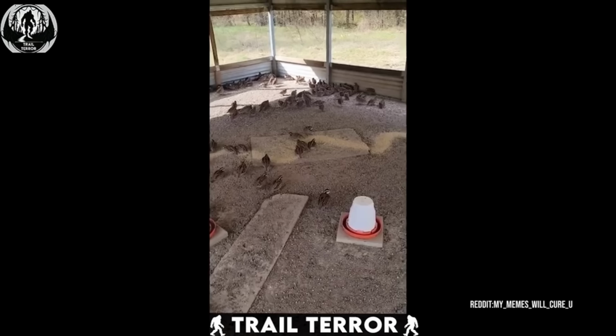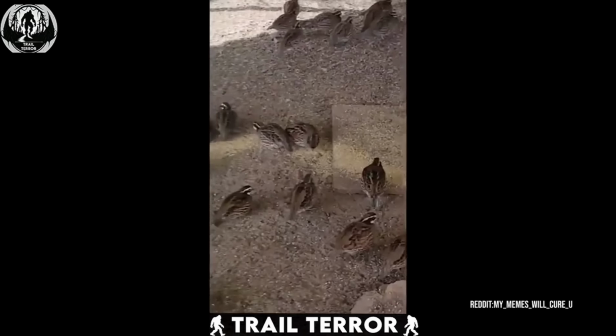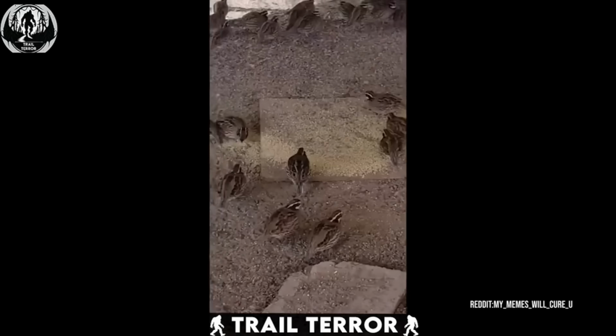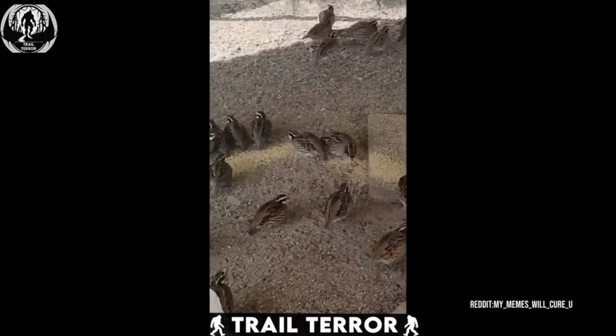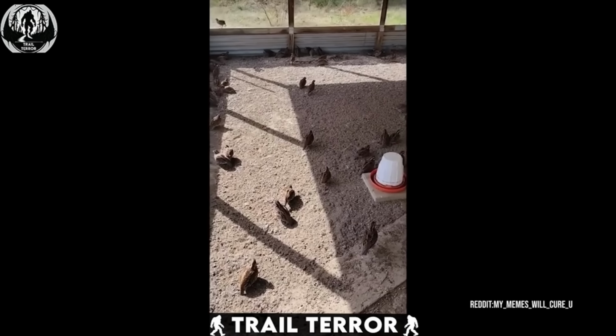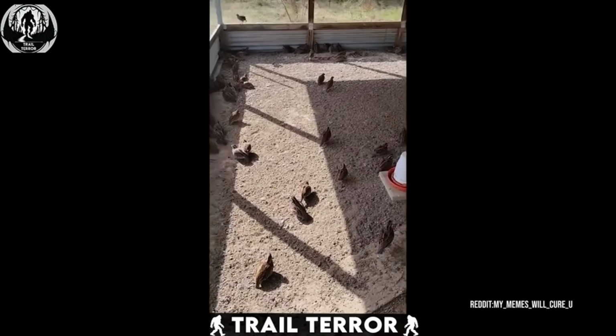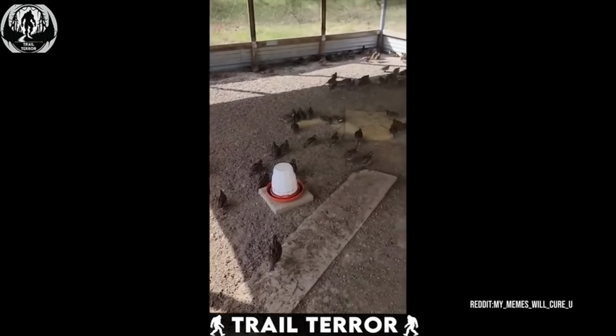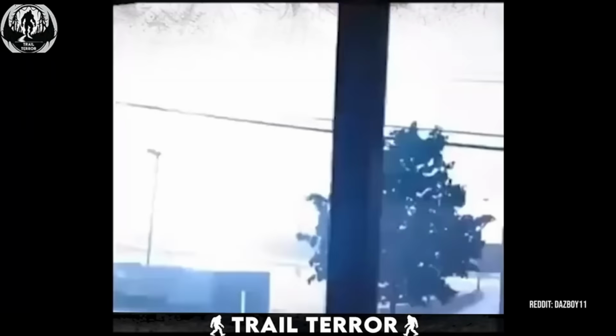Yet, amidst the frozen flock, one brave little bird is happily munching away, ignoring the stillness around it. What a weird phenomenon, my guess. Maybe the birds are playing dead, thinking the farmer poses a threat, or perhaps it's just another glitch in the Matrix. Who knows? Whenever I think I've seen it all, nature surprises us with something utterly unexplainable, like this astonishing ball of lightning.